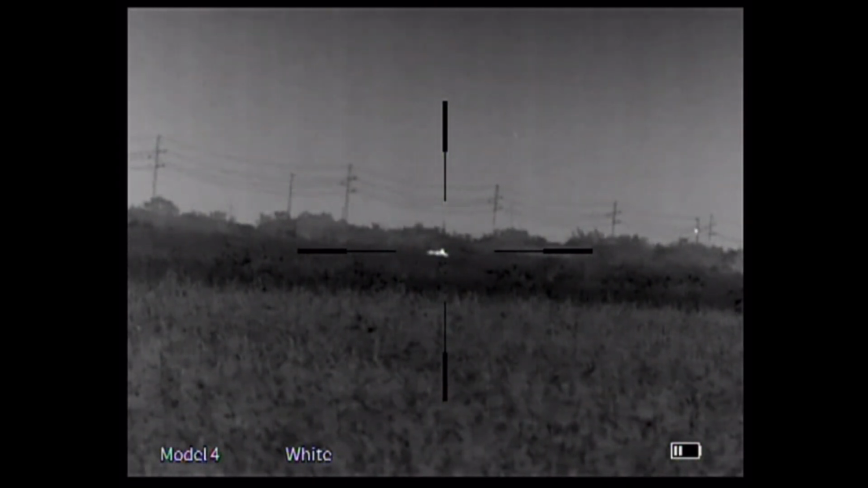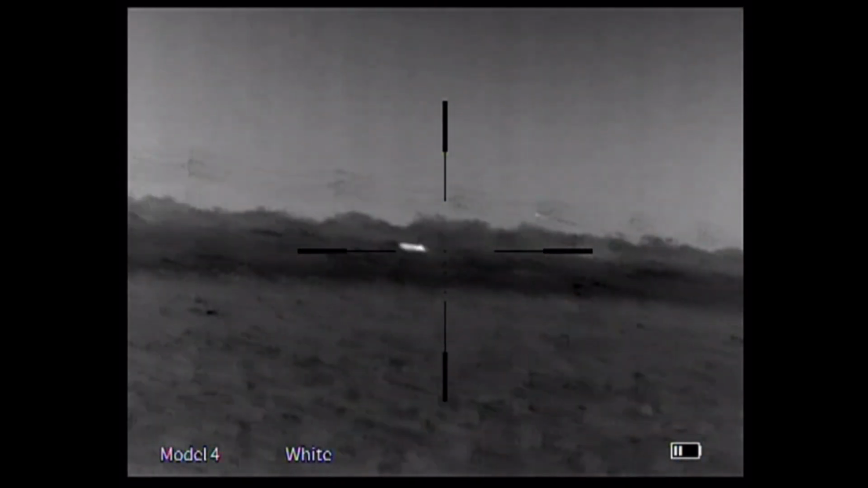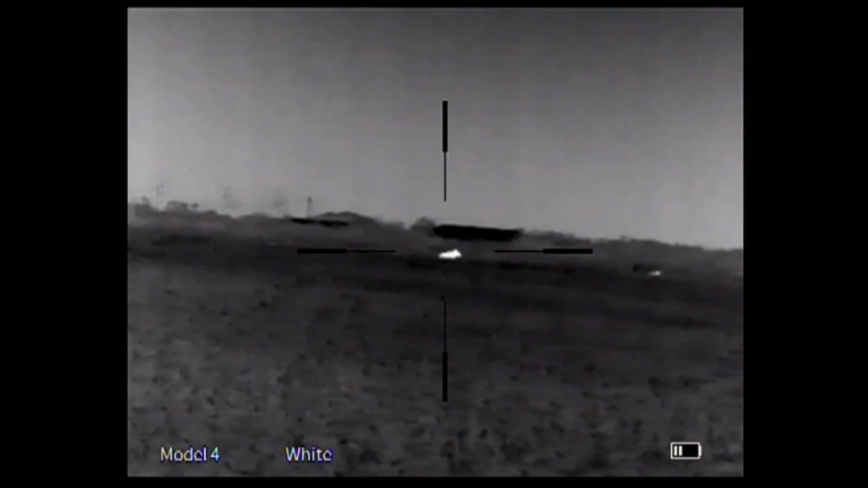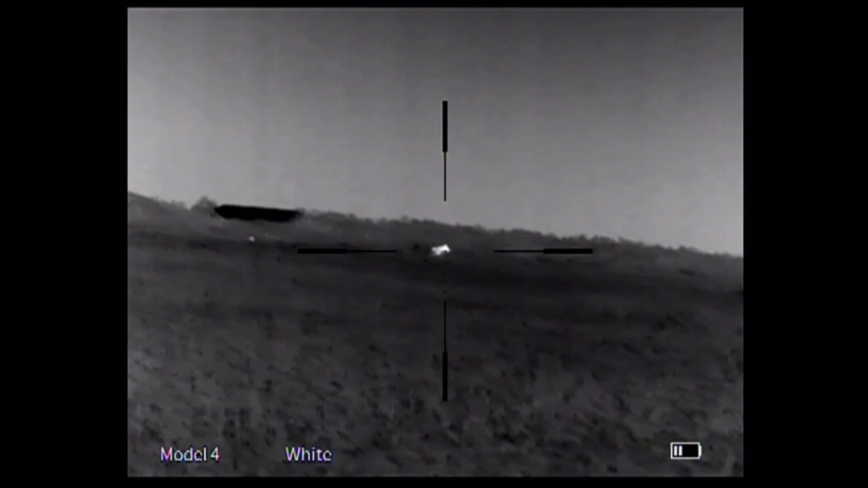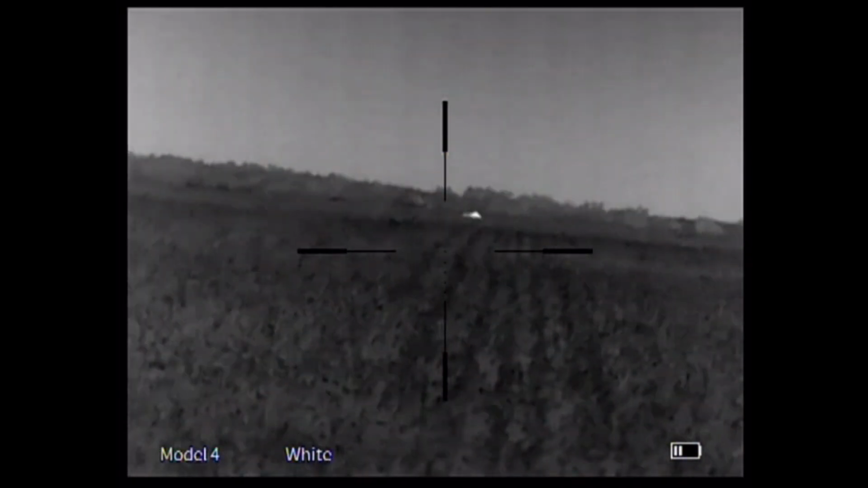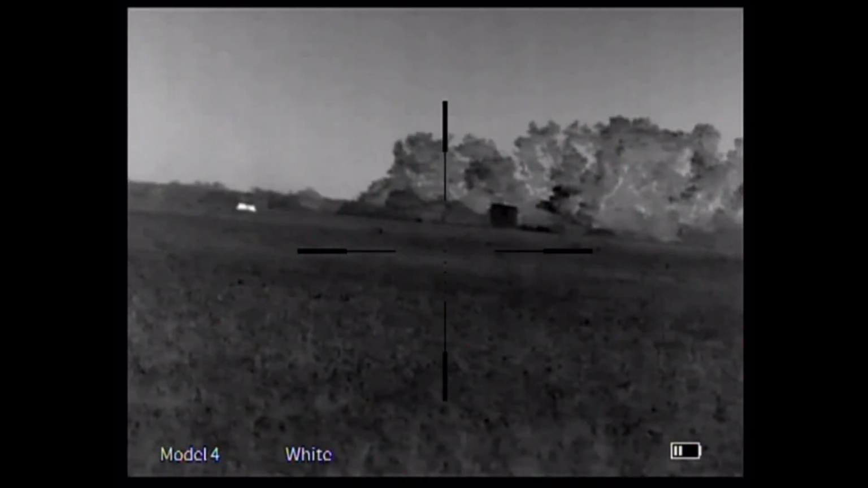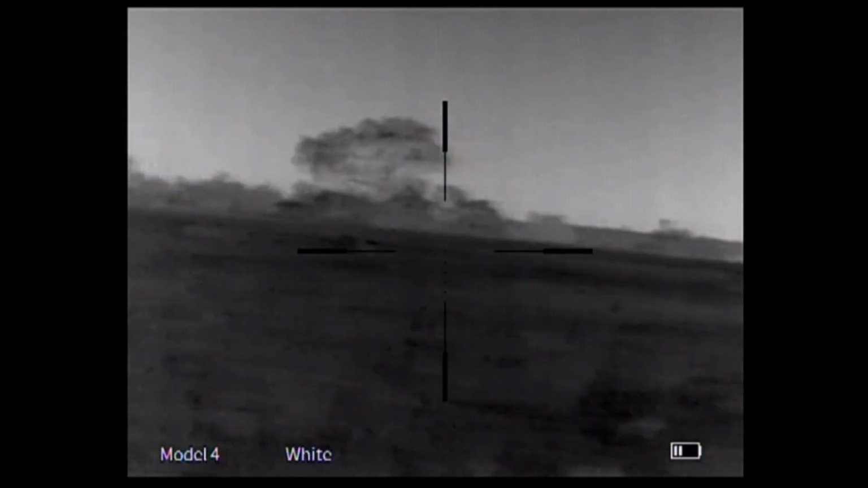This pig was kind of a zombie pig. I'd hit it, it'd go down. Gosh. I can't tell the distance.